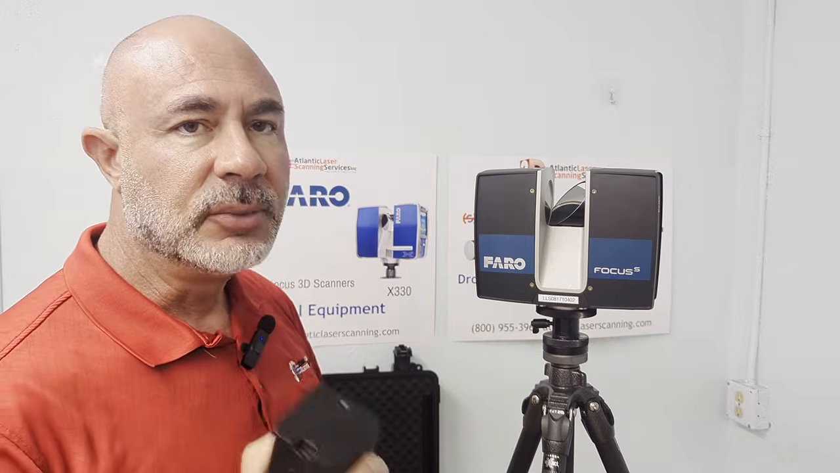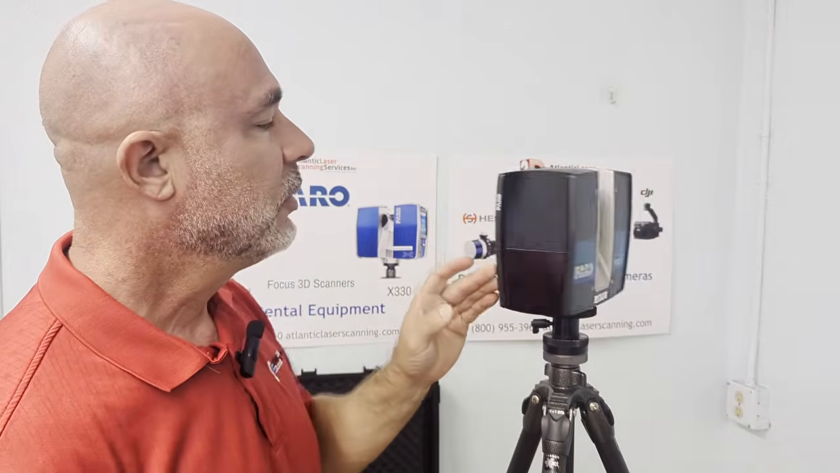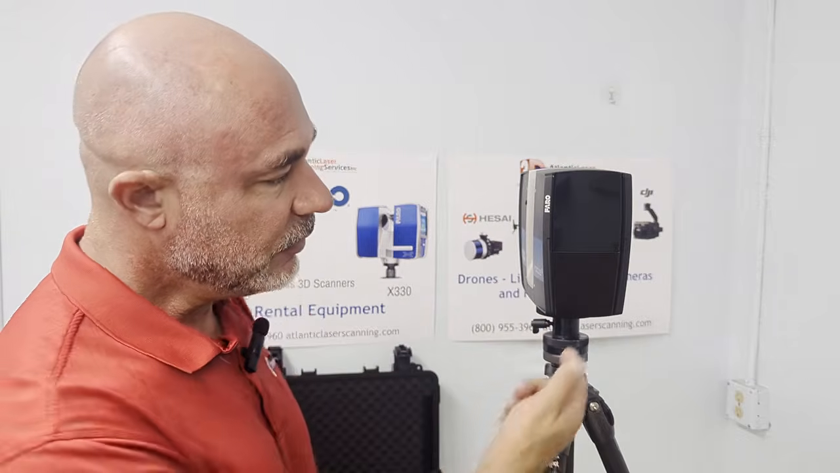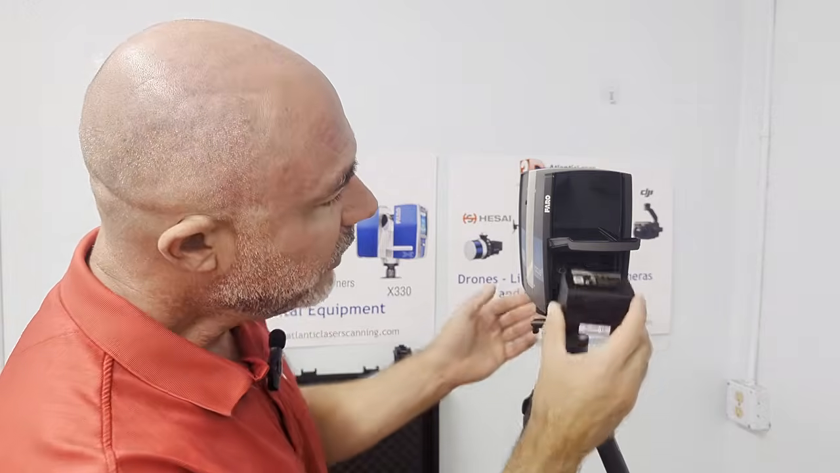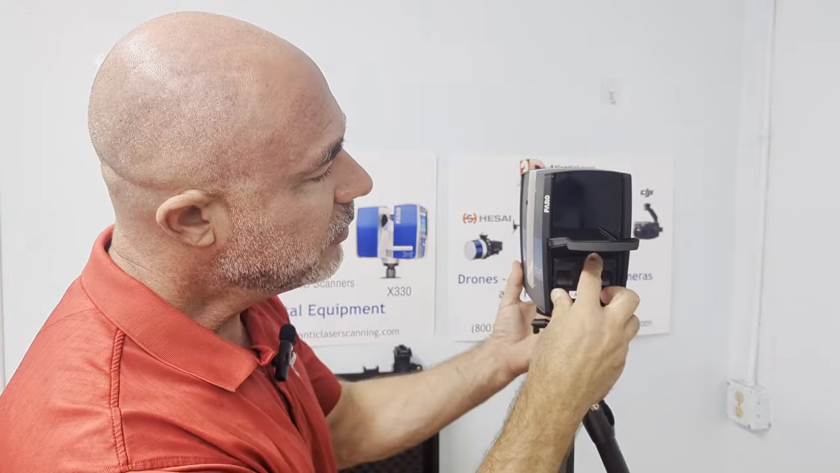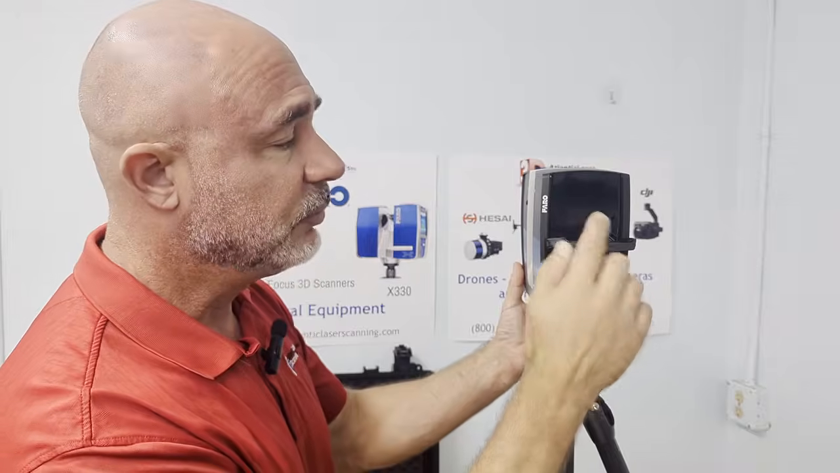The S-Series units do not come with the batteries installed, so we're going to take one of the batteries out of our Pelican case, rotate to the non-screen side of the scanner. There's a small button underneath we'll pull on. It opens up the back of the case. Then we're going to go ahead and insert the battery gently until it clicks.